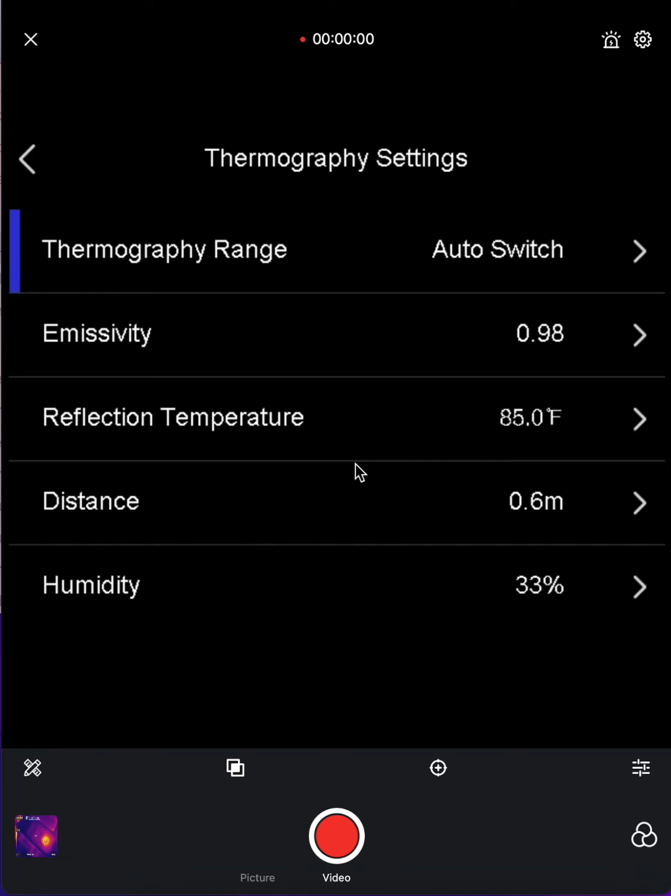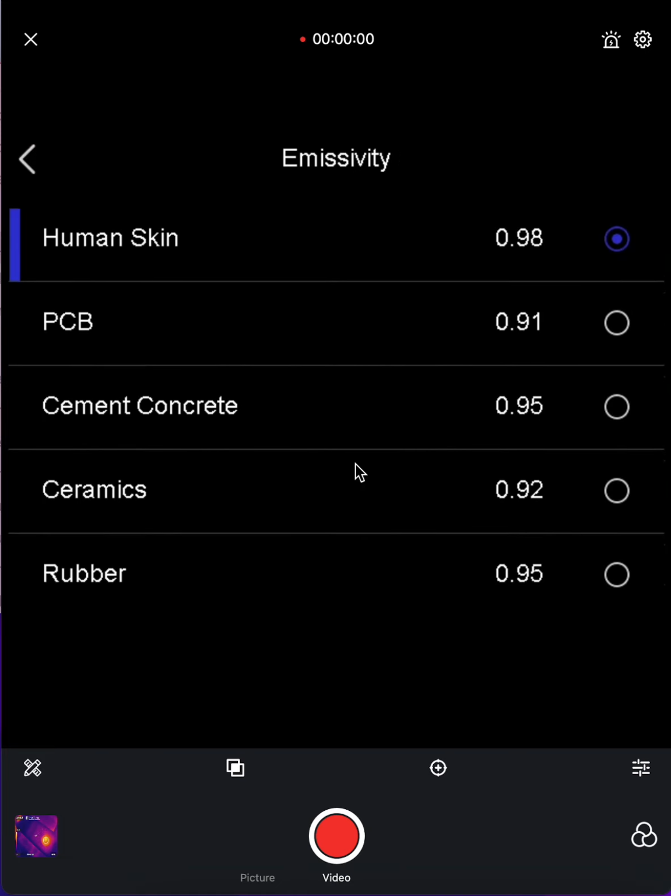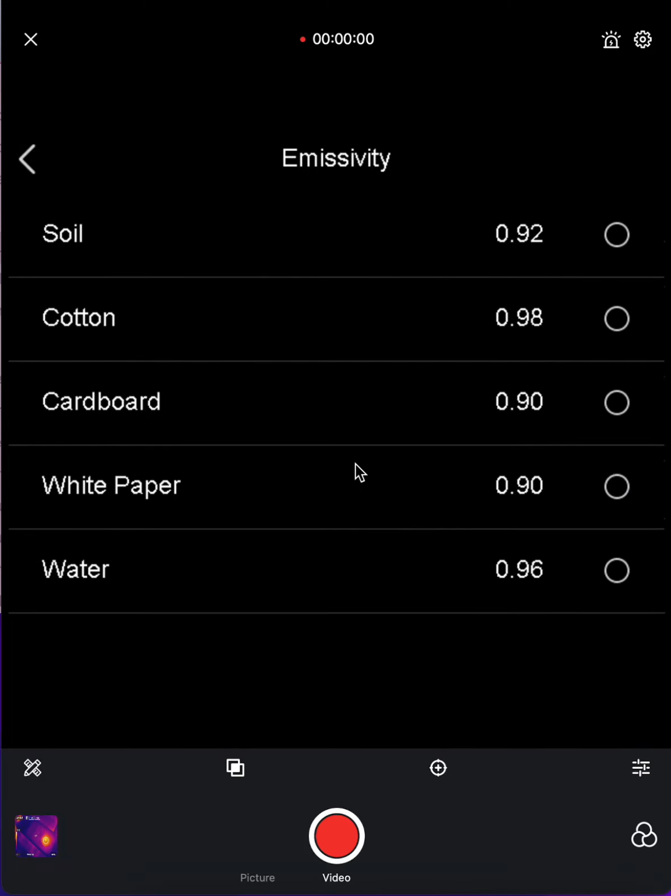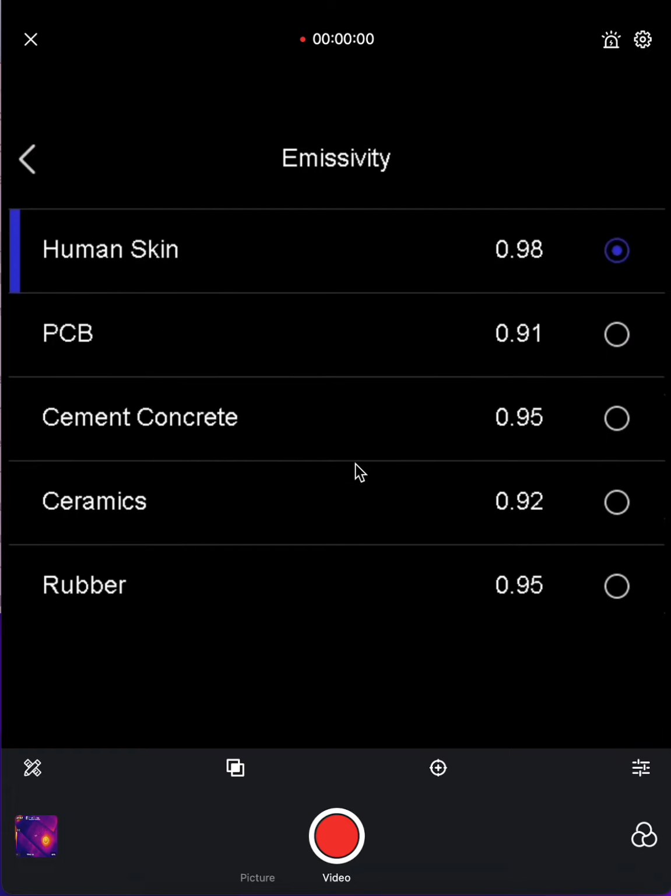The emissivity, that's when you get to choose what it is that you're trying to record. I like to keep it on human skin, which makes it the most sensitive. I like to keep it as sensitive as possible. There, as you can see, there are various settings that you can choose. I like to just use skin, like I said.